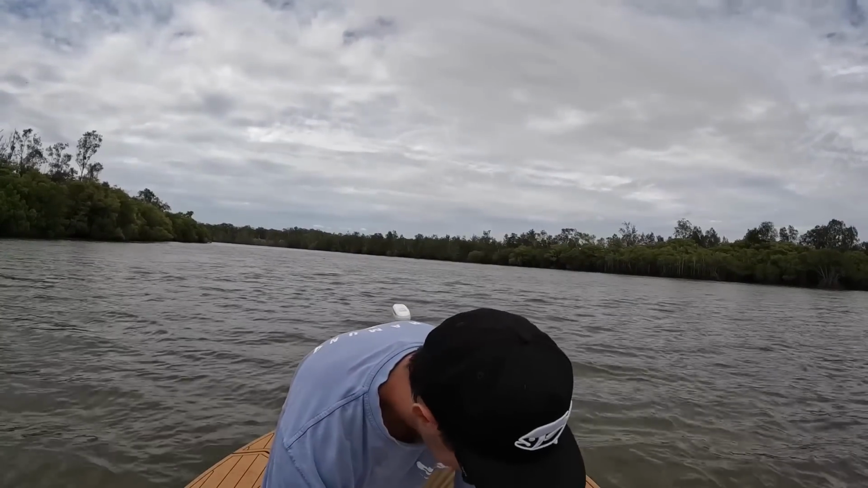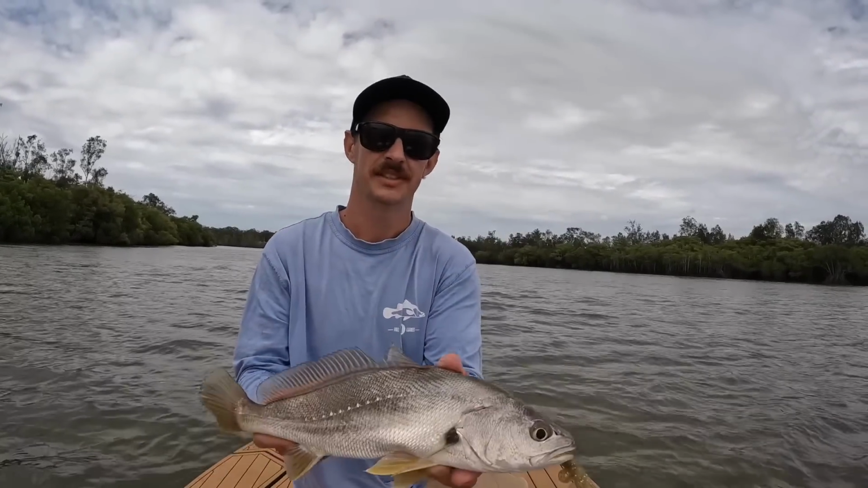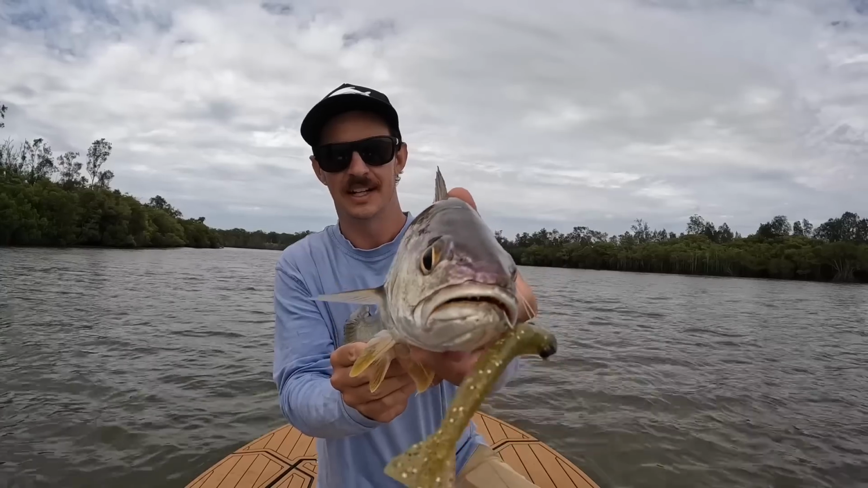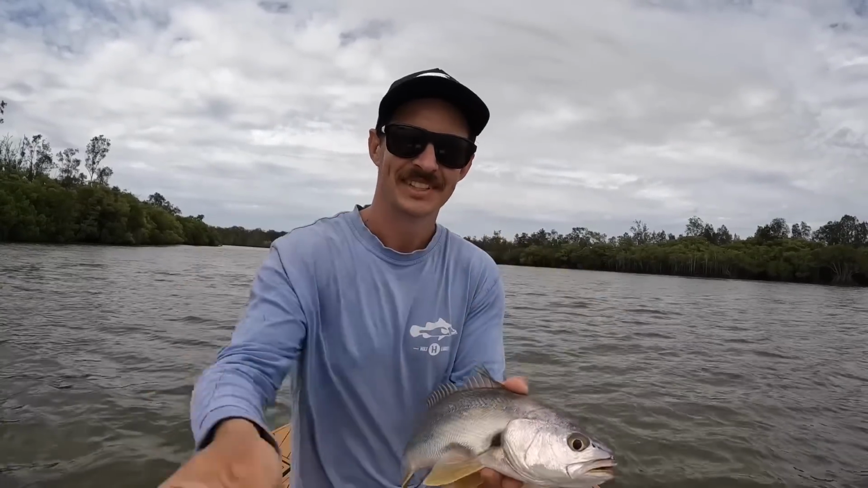Another nice little Jewie, another small fella, but on the 4-inch prawn again. White spot this time. Oh, he's about to go schizo. Yeah, it's not bad. 1/4 ounce jighead again. Got it done.